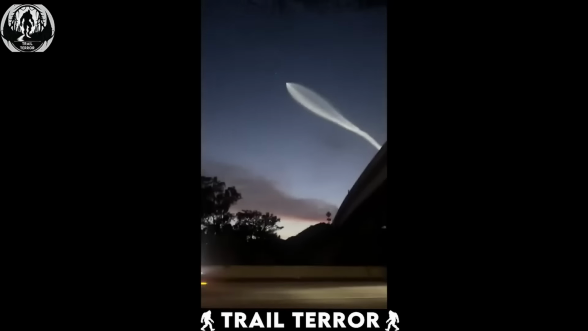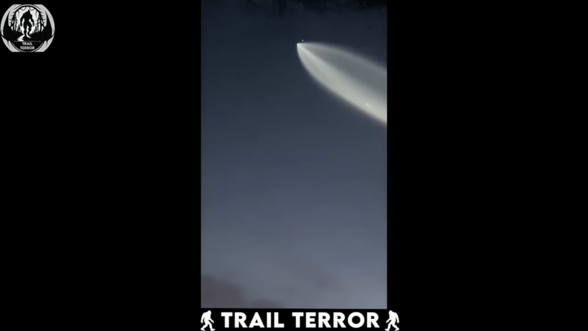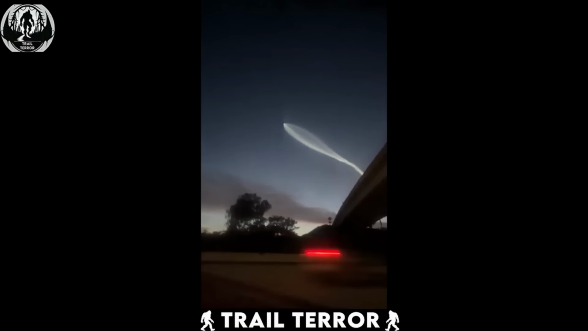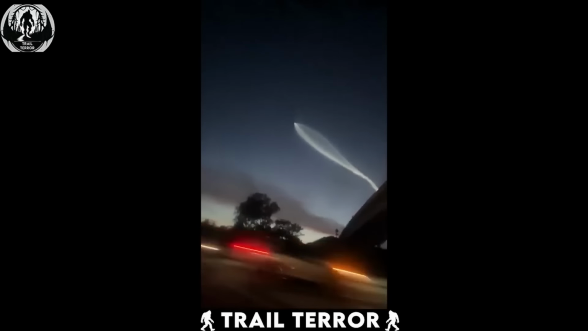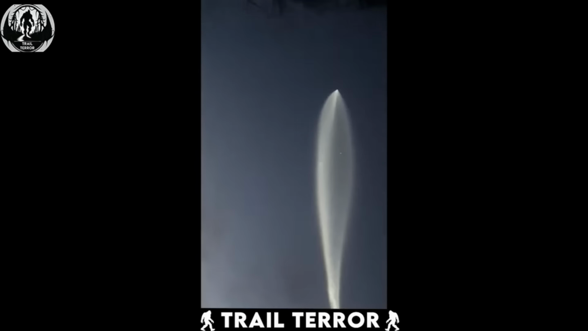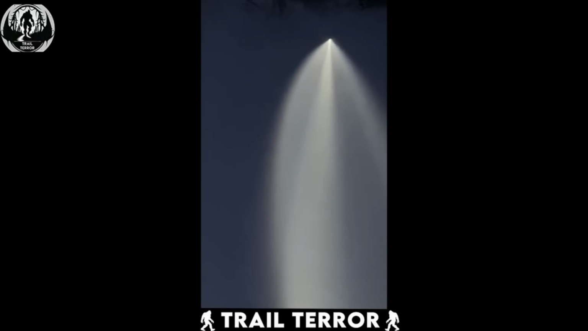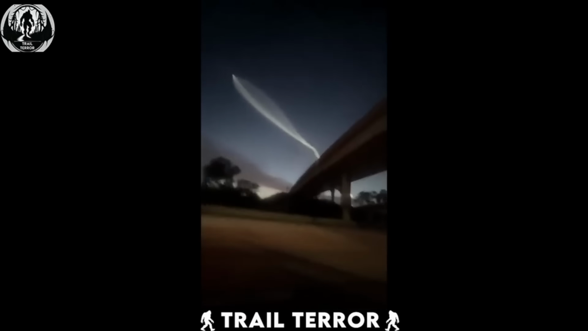Captured in San Diego during the night, this mesmerizing footage reveals a massive white glowing smoke trail ascending into the sky. The smoke takes on a weird pointy shape, with a brilliantly illuminated object at its tip. Onlookers who witnessed this phenomenon were left bewildered, unsure of what they were witnessing.